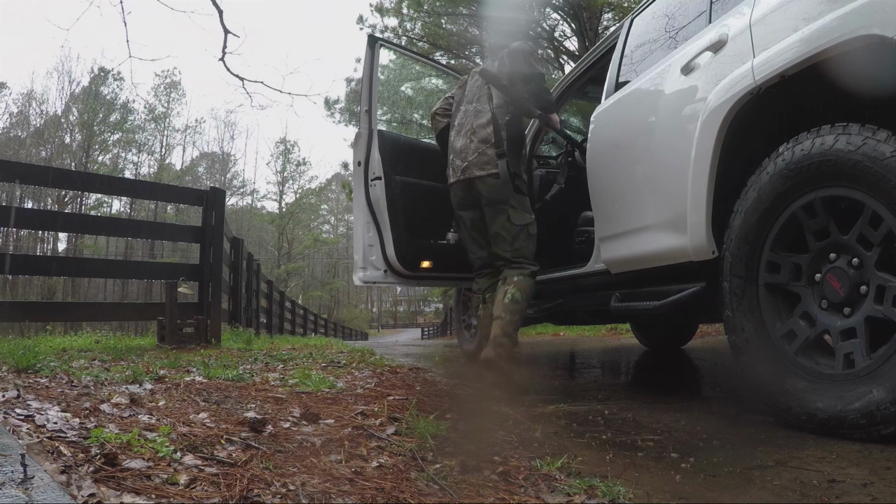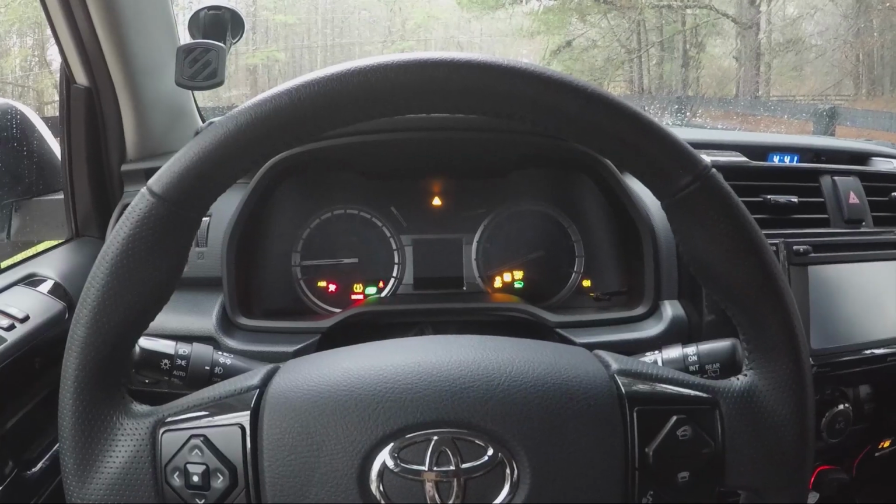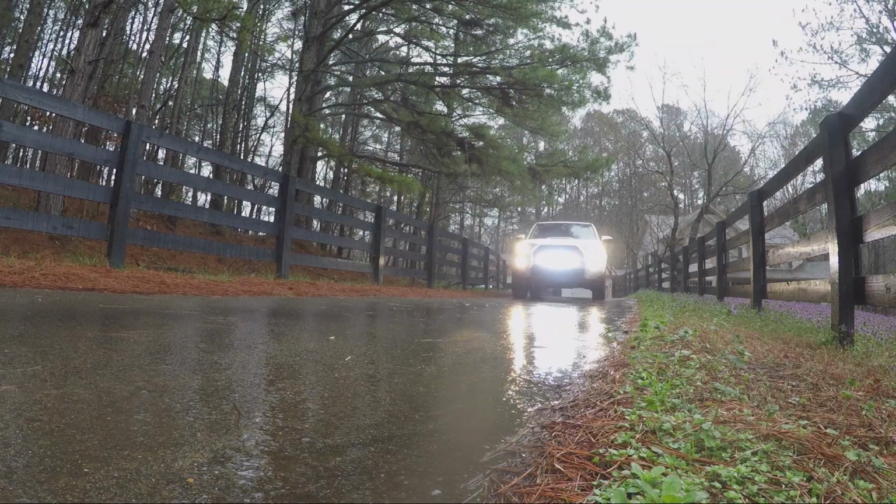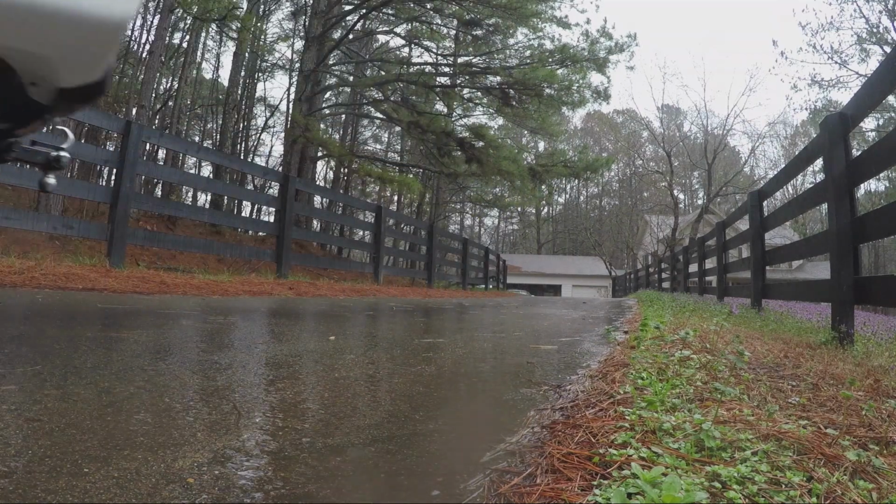In this case, a local farmer had noticed some hog activity in his pastures. If you've ever baled hay, you know what a disaster hogs can cause on a hayfield. So it didn't take me long to get a feeder and camera out and see what might pay us a visit.